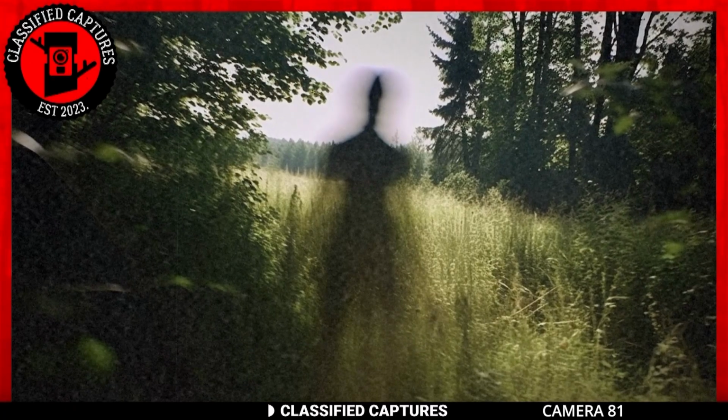Next, we have a rather bizarre capture from a Trailcam, if I do say so myself. Have a look. The captured footage unveils a landscape teeming with lush trees and verdant grass enveloping the expansive terrain. In the capture, we see what looks like a shadowy figure moving through the environment. Its form and shape change as it moves, almost as though it's trying to materialize from another plane.